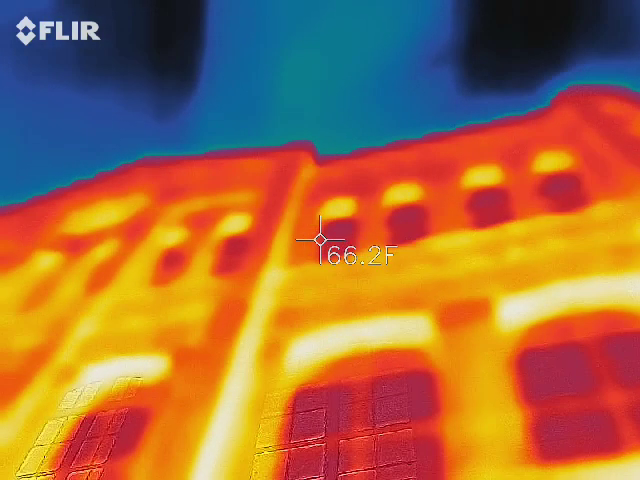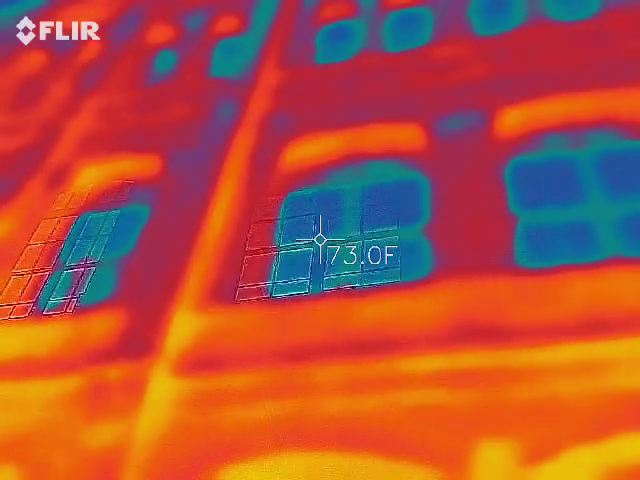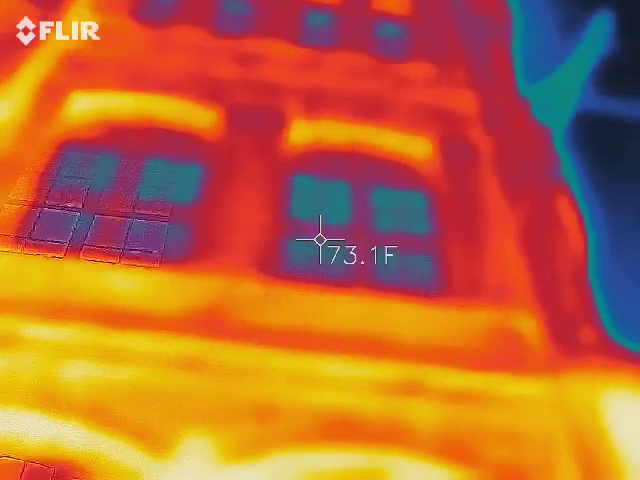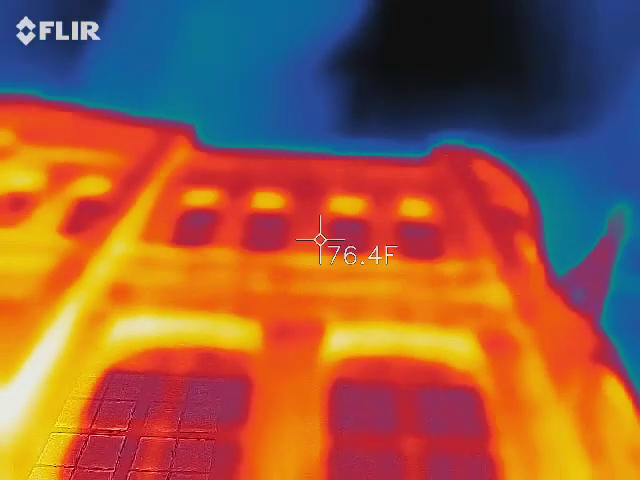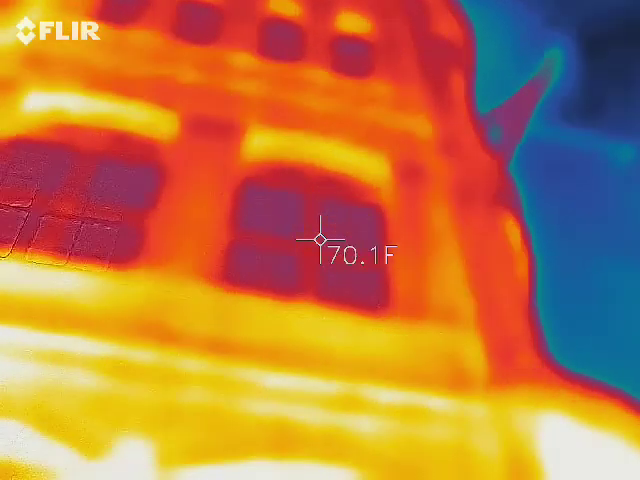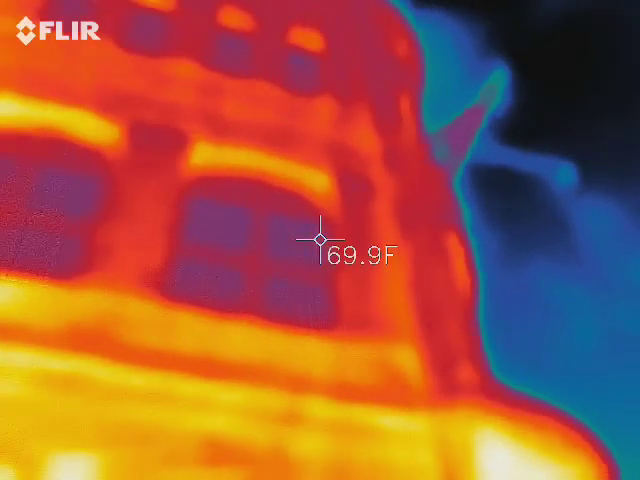Yeah, but that general vicinity should be within like 3 to 5 degrees variance maybe around it. Okay, so this is 74. It's also metal. Now watch. Yep. And then I go to the brick. 48 degrees. You were just at 43. Wow, that's huge. That's a big difference. Brick should be colder, but maybe 10 degrees. Yeah, but that's a big jump.